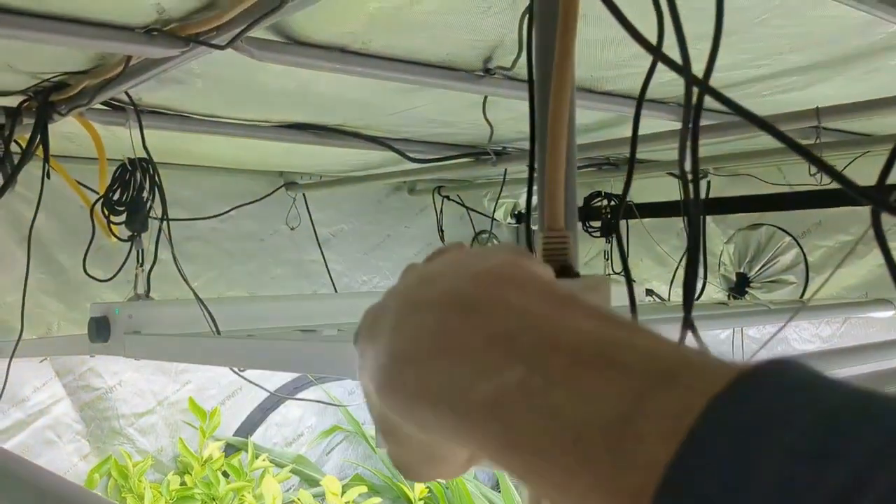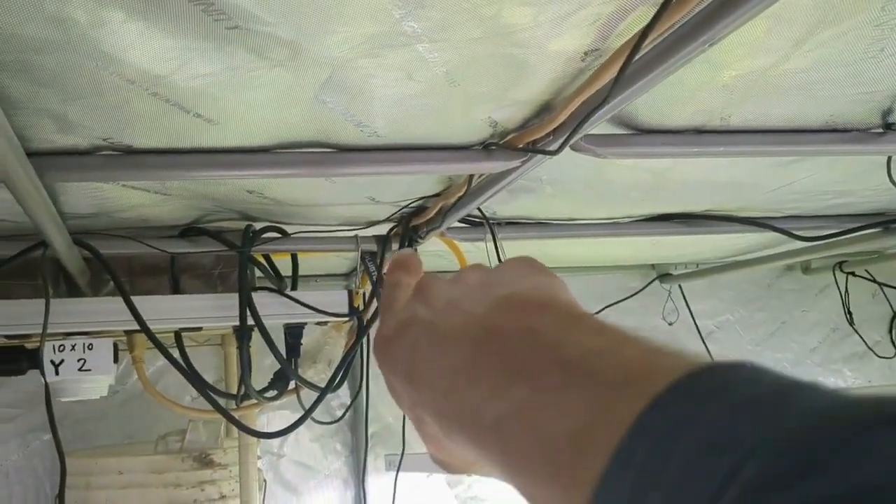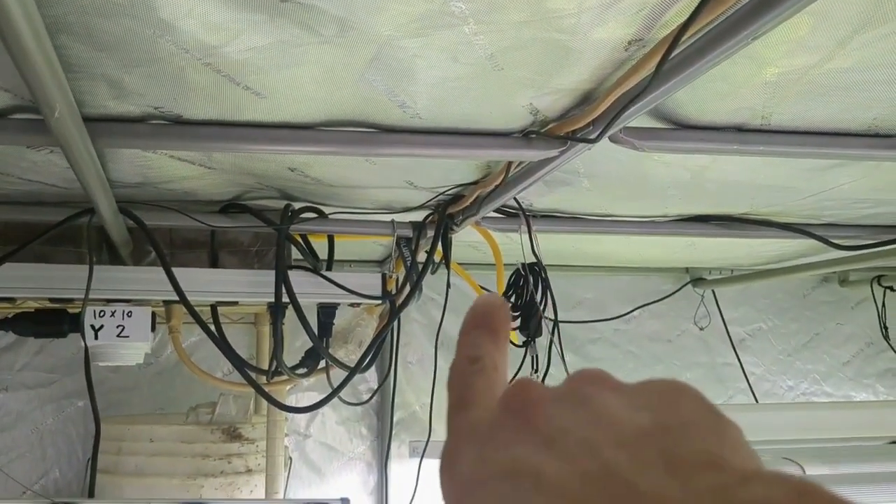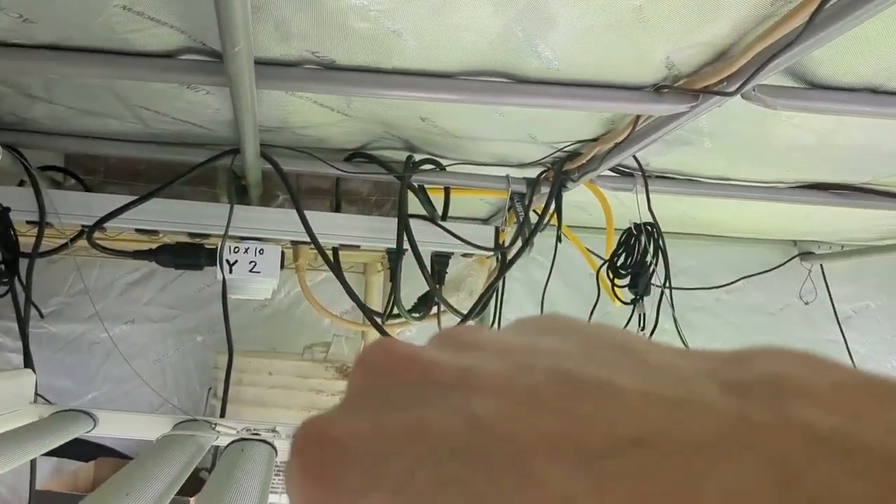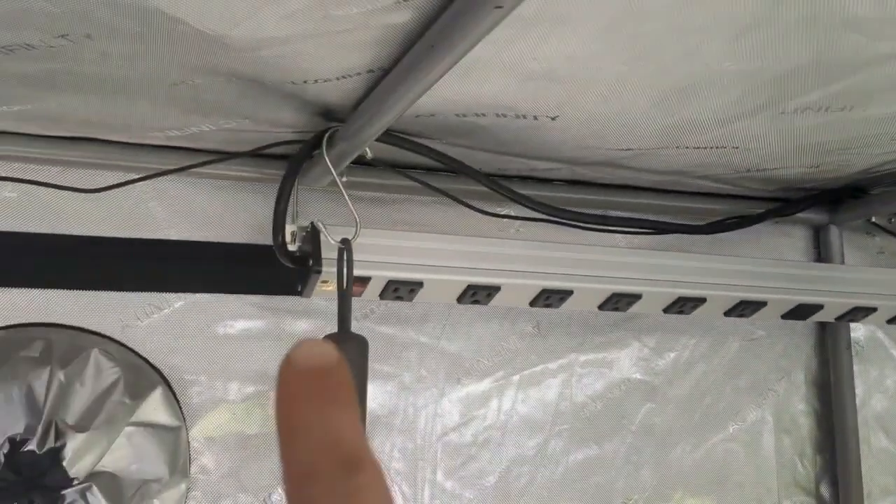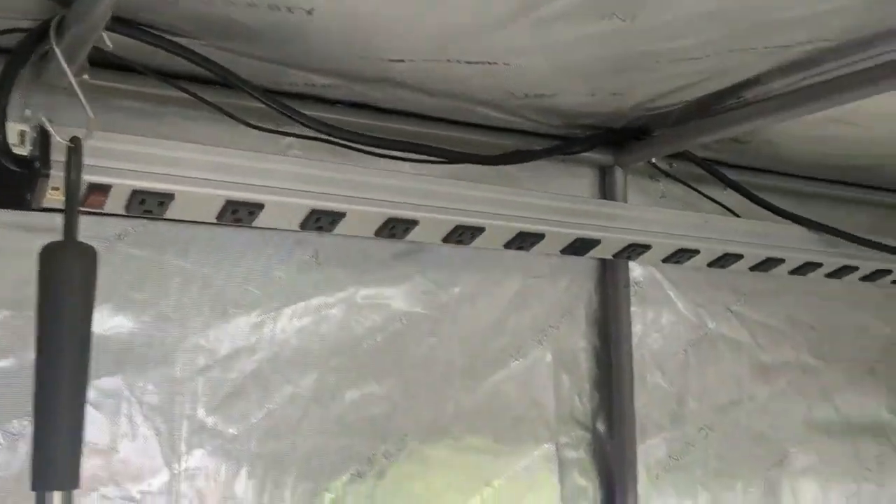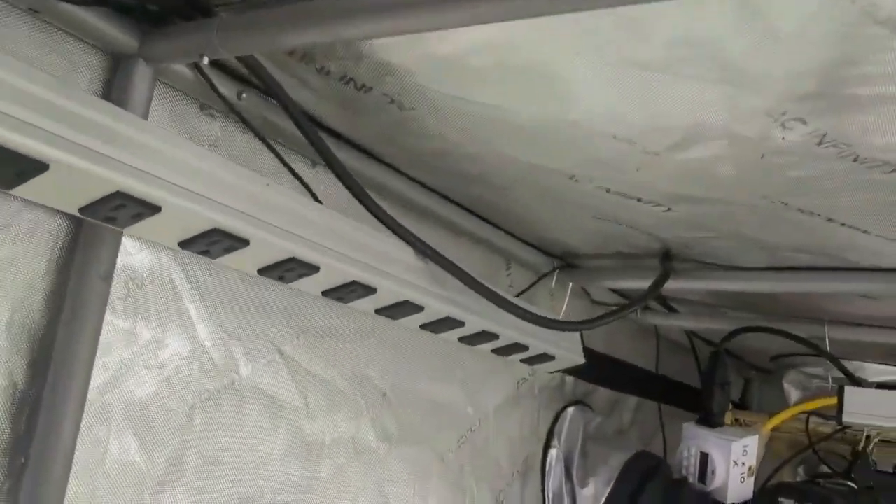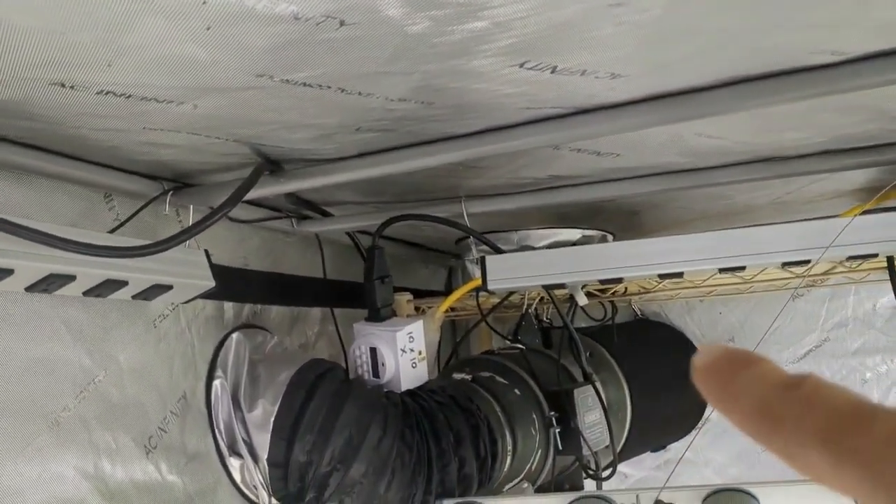You see the other Y over there. You can see the master power extension cord feeding in to this light bar. You can see where this other monster light bar failed. We'll talk about that at some point, possibly not even in this video. Right, where that failed, so I switched the timer over back to the main master power cord.